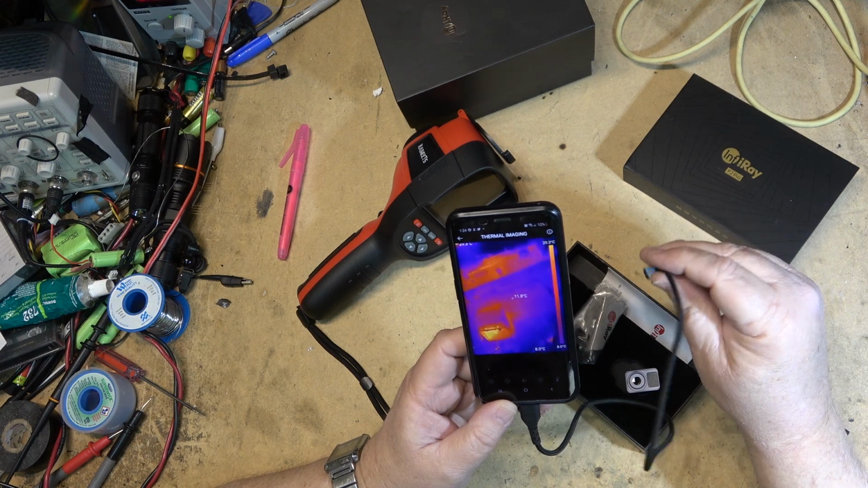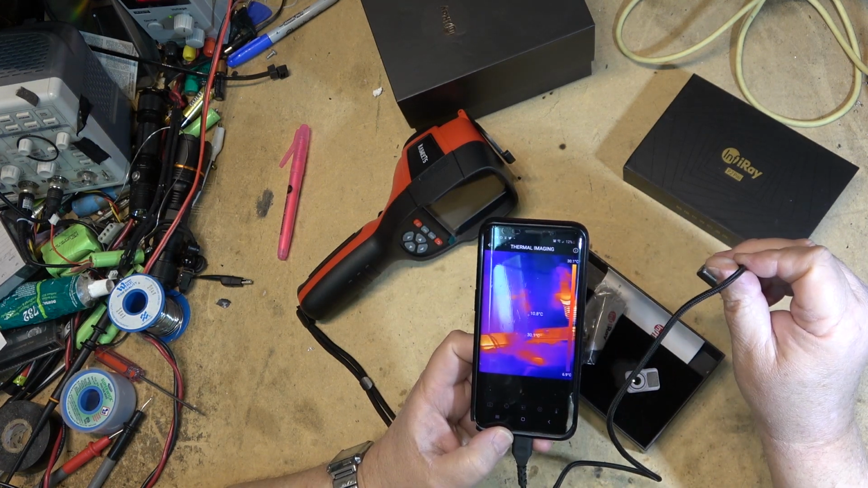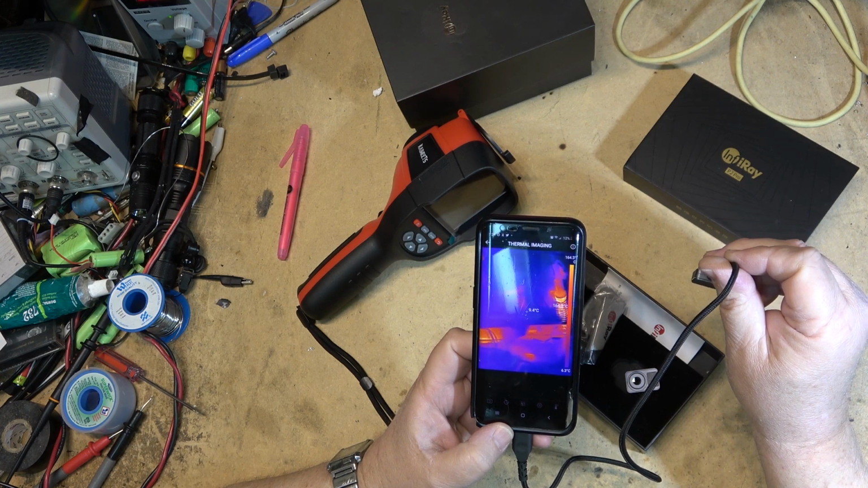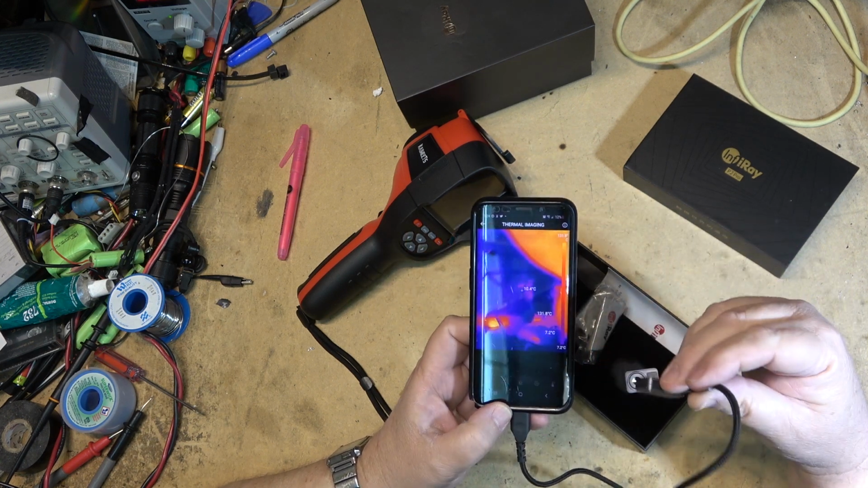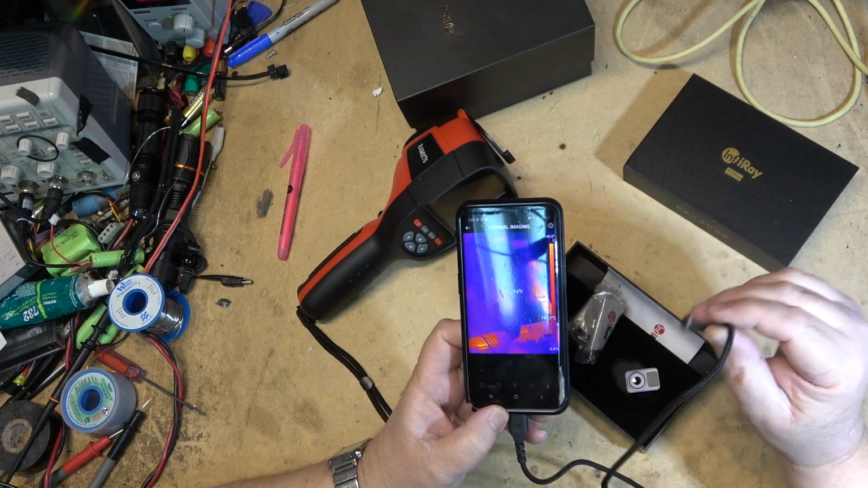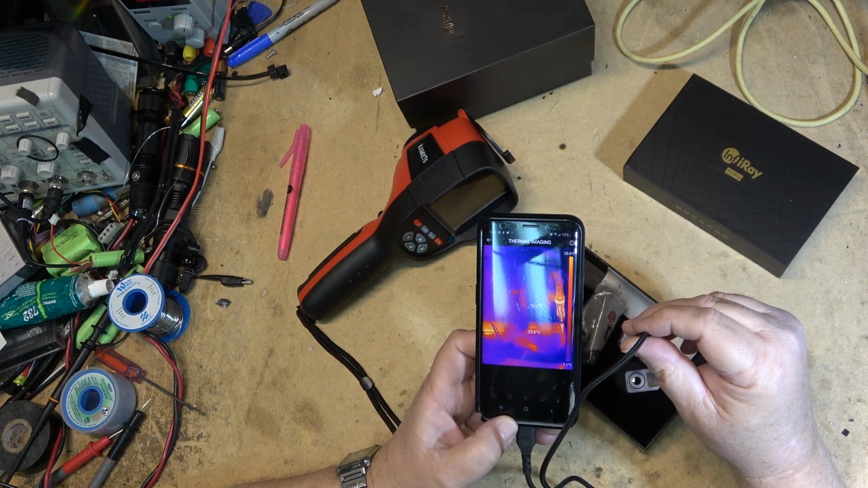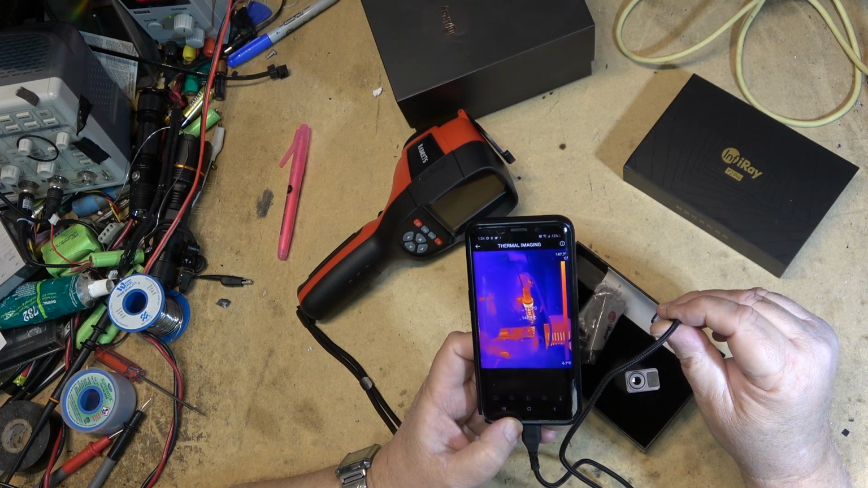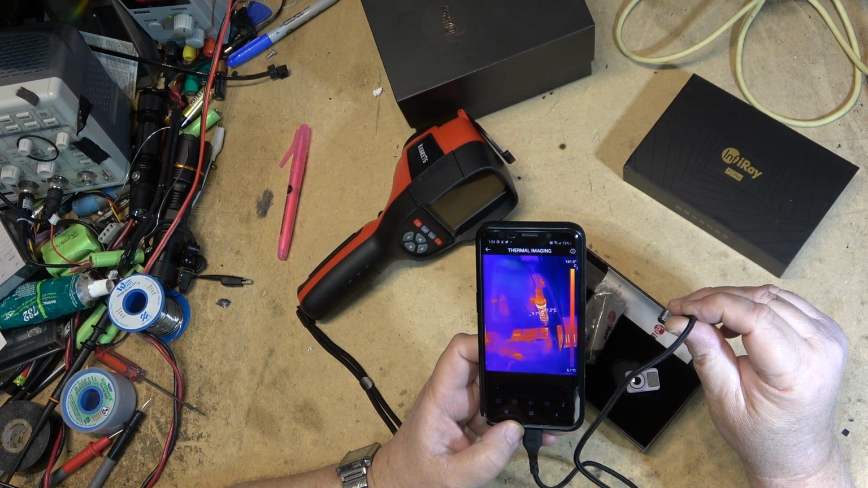Performance-wise, they are all exactly the same, and as you see, it just shows you the temperature. This one shows you the temperature. The older one that I showed you doesn't show the temperature on the screen. This is the P2 Pro, and this one has the thermal imaging temperature displayed on the screen, like the new KAIWEETS, but not nearly as convenient.